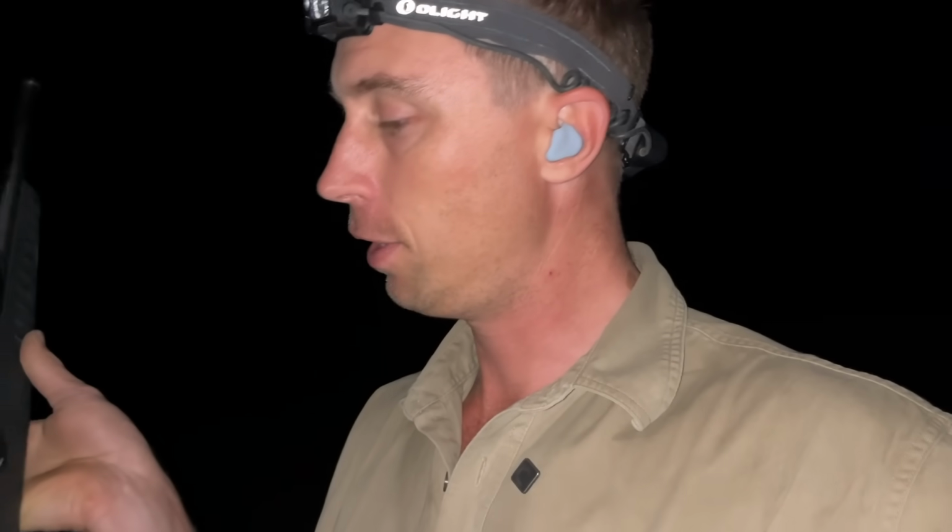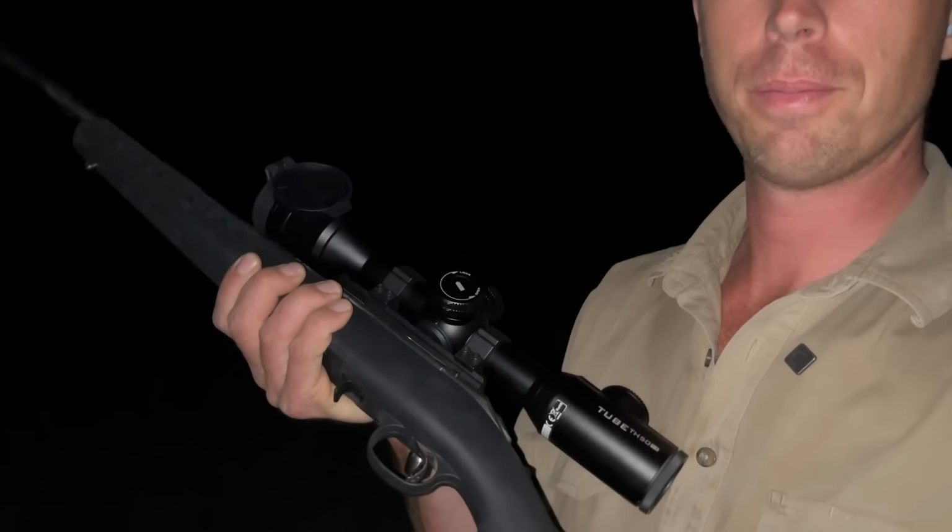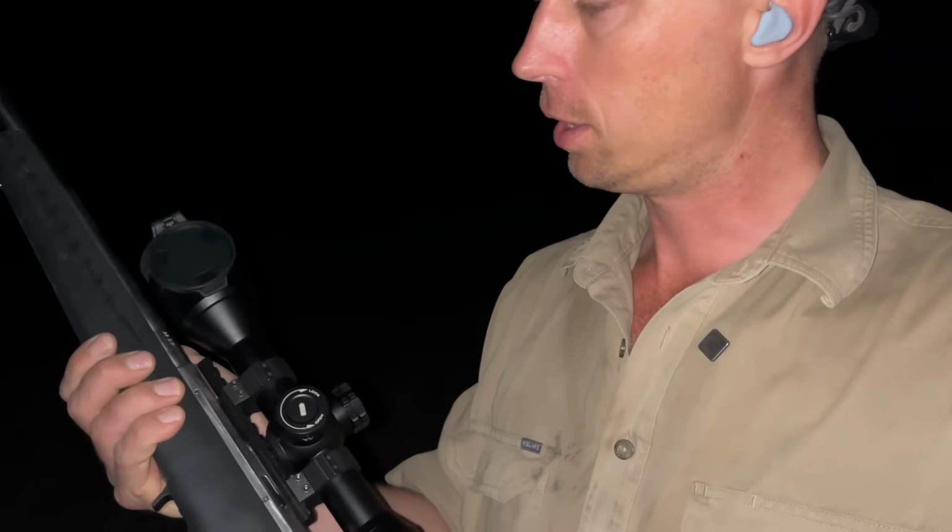Well, hey guys, I'm out tonight and I've got my TH50 tube from InfiRay on top of my little Ruger American 22, and it's a great little combo. I'm just out looking for a few hares and rabbits tonight for a bit of dog meat.